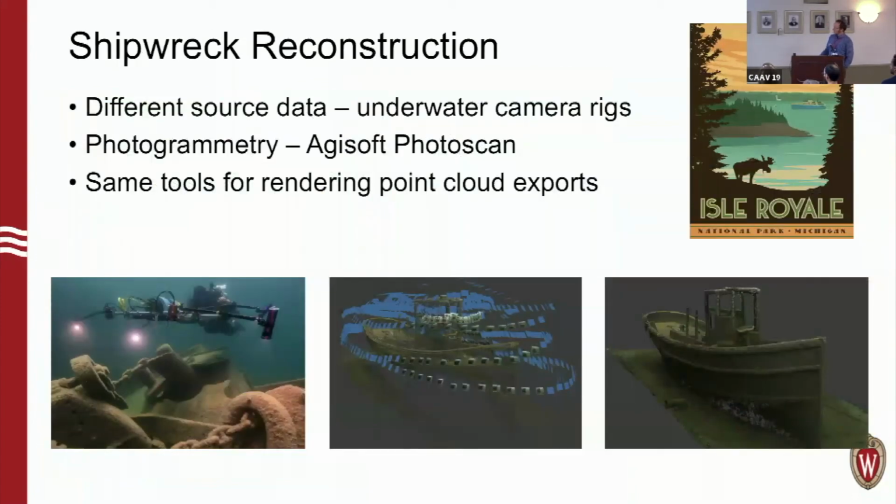So another area we've been getting into recently, shipwreck reconstruction. So we have an undergraduate student, or sorry, he's just graduated. He's a research assistant with us, Bryce Sprecher, who has become our Agisoft PhotoScan guru. I don't know if any of you have experimented with photogrammetry and Agisoft PhotoScan. You need to know how to turn the right knobs and move the right sliders into the right spots sometimes to get things to work well. He's gotten really good at that, fortunately.